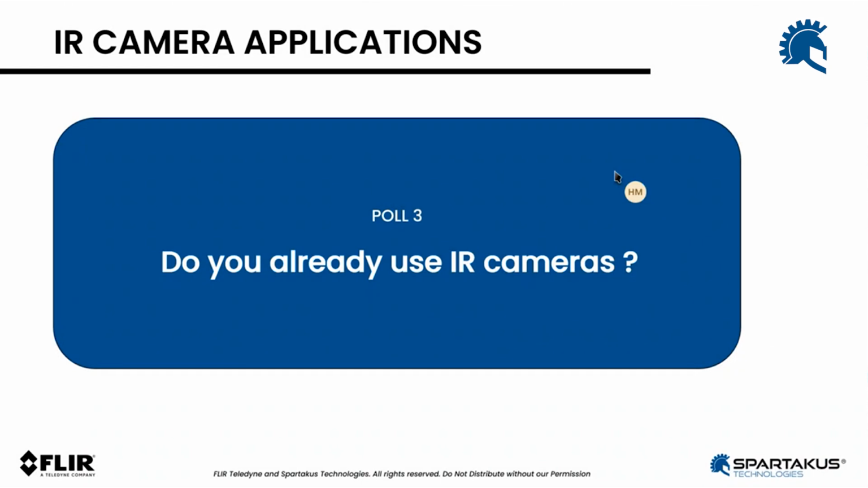Okay, so great responses are coming in. A lot of people are saying electrical. We do have a percentage of people that have not used infrared, so we obviously want to get you introduced to the world of IR, and hopefully you'll see how it can help you. Thank you for taking part in the survey. It's really interesting to see the different applications, and that some of you have not integrated IR or are not using IR yet.